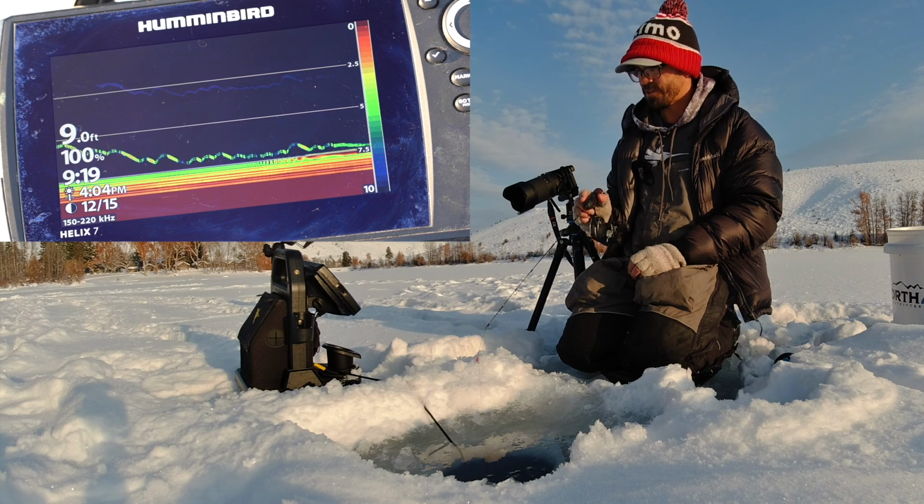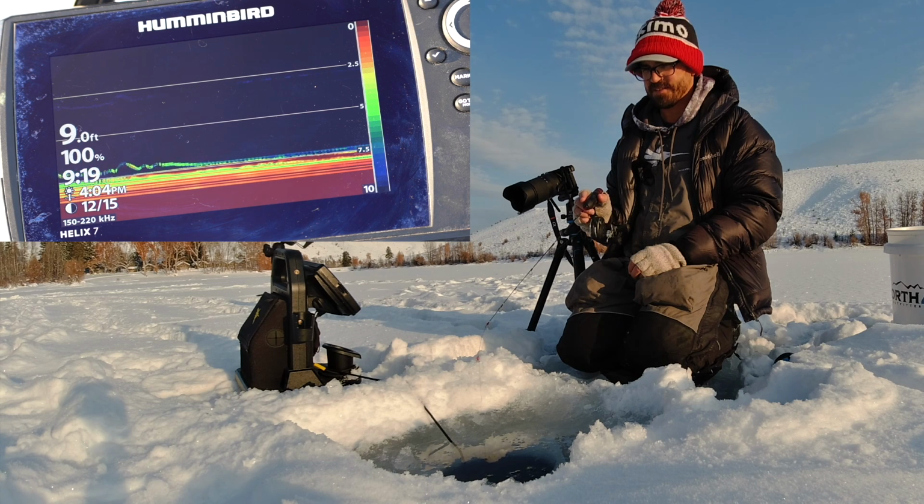Oh, here comes another fish. It's a bit of a David versus Goliath kind of thing, because the Helix is a $1,000 unit, whereas the Striker is only about 180 bucks.